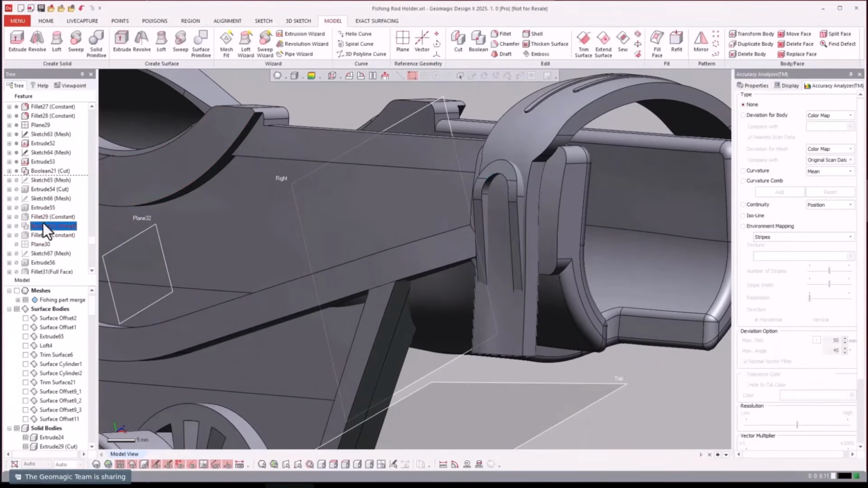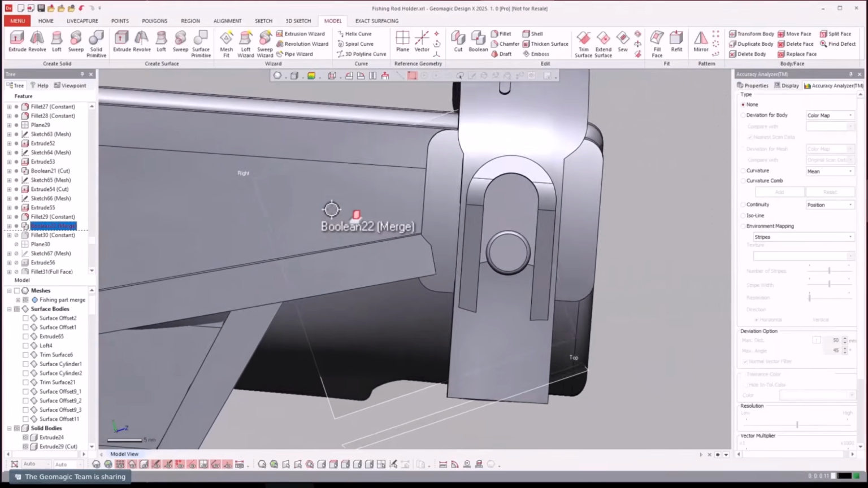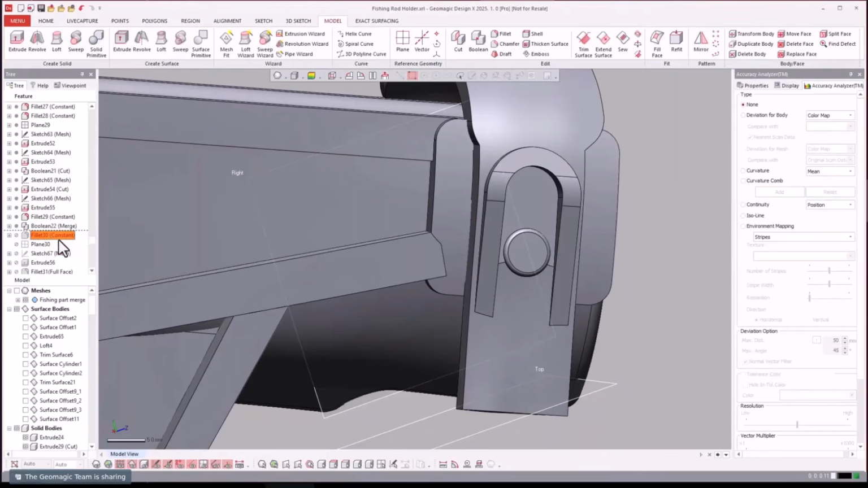And then let's see here. Go ahead and Boolean all that together, fillet it all up.